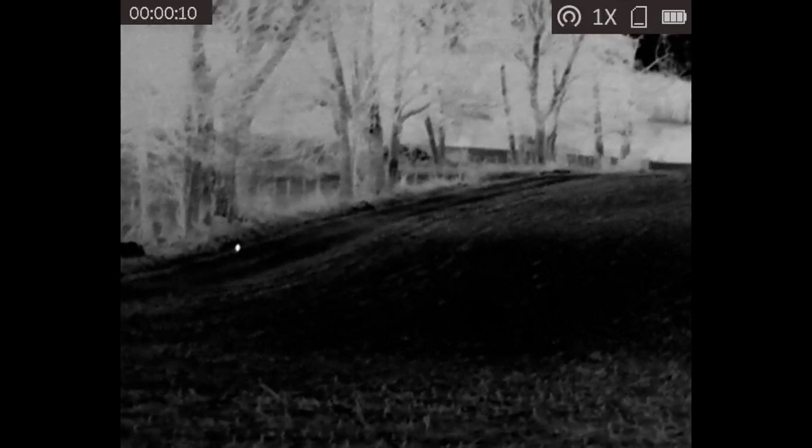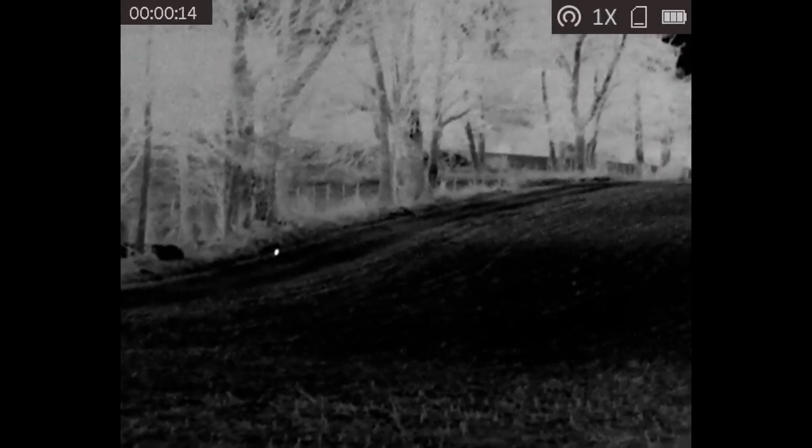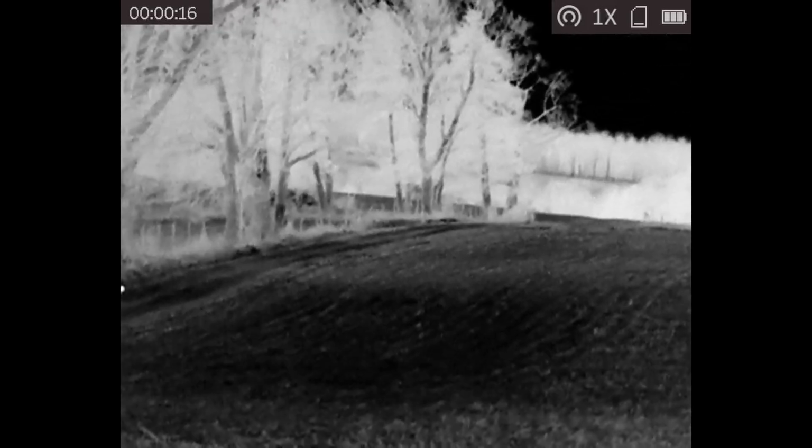Here we have another pair of raccoons. These ones are definitely about 200 yards. Especially the farther back one's probably closer to 250. That just jumped in the brush there. But yeah, this is on a wood line, a field line.